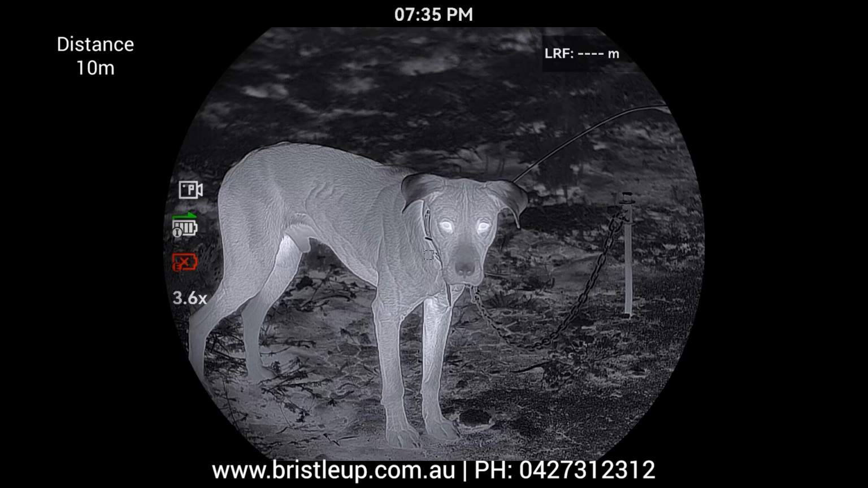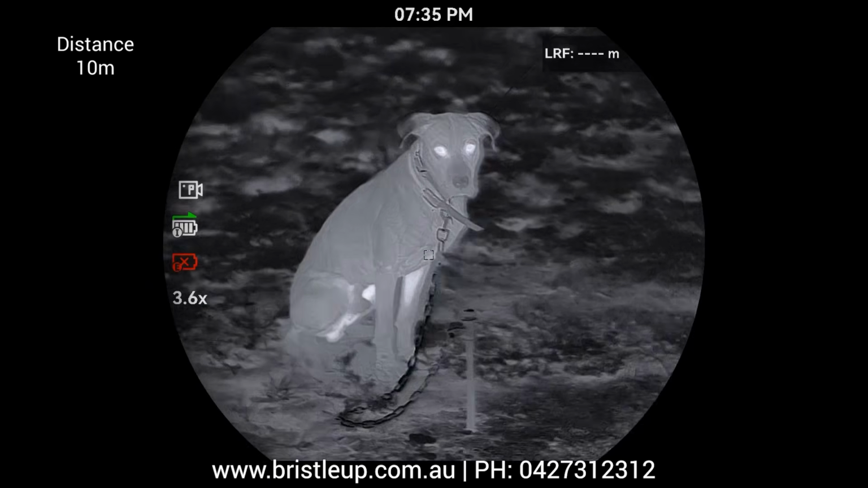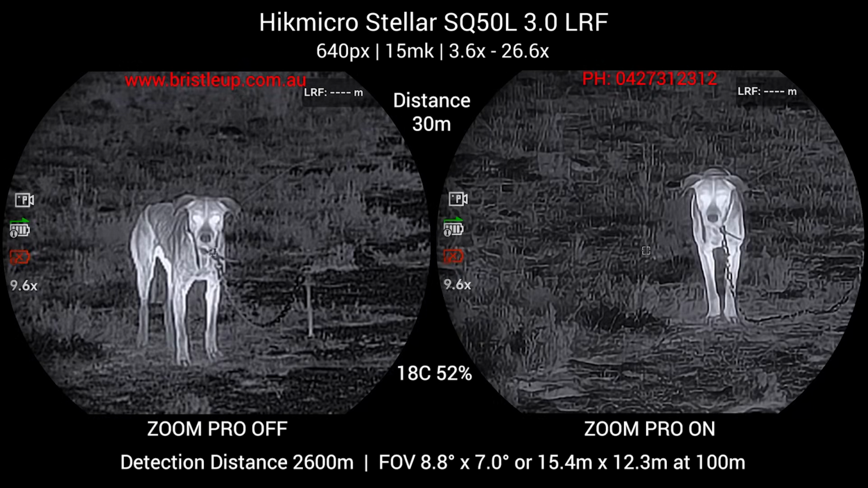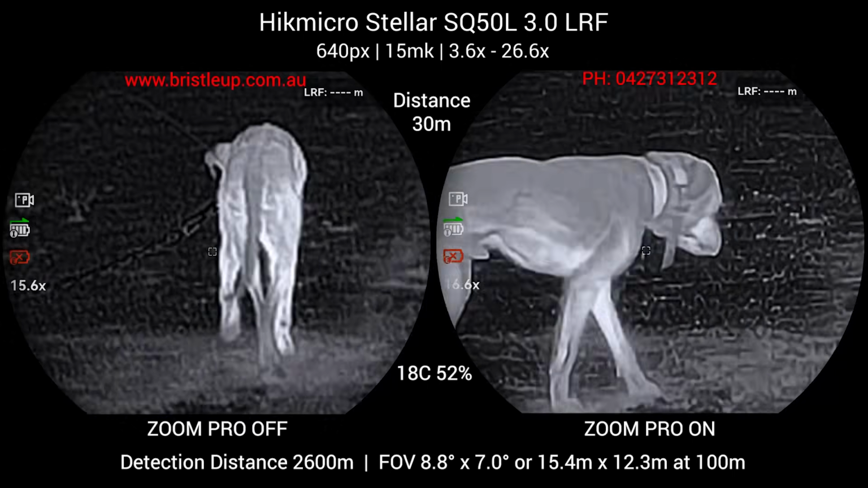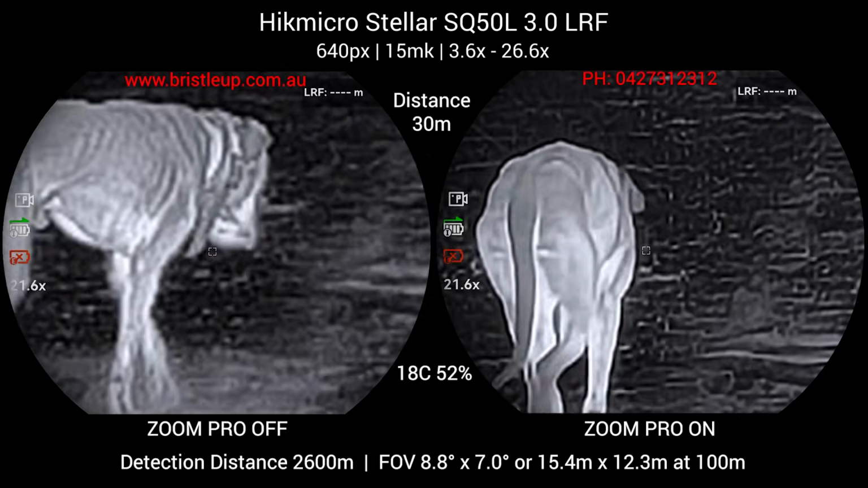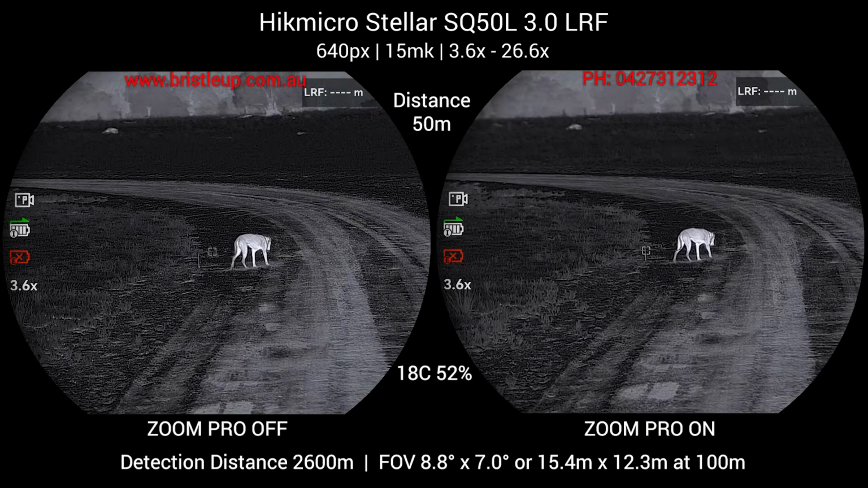see. Alright, let's take a look at the image quality on the Hikmicro Stellar SQ50L version 3. Okay, this model has the LRF built in. We've got a 640 pixel sensor with a 15 millikelvin rating. And as you'll see here, we're doing our initial image quality comparisons to show you what animals look like at different distances. So I have my dogs here ranging from 10 meters to 30 meters to 50 meters, 100, 200 and 300 meter distances to give you a broad range of what the image quality is like and the field of view at different distances.